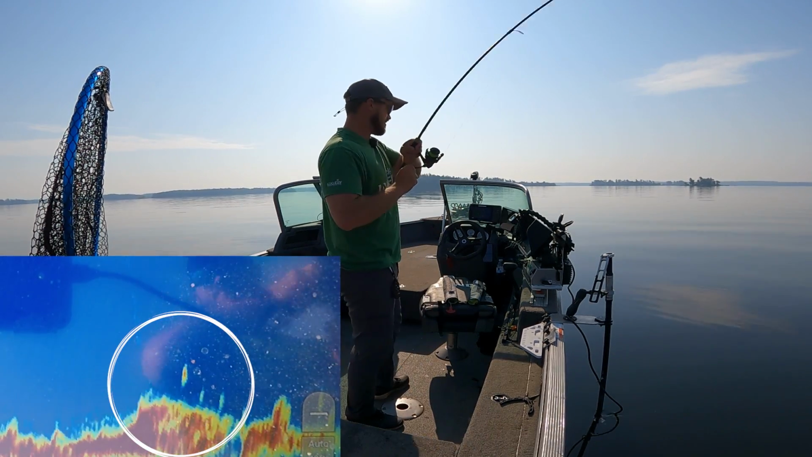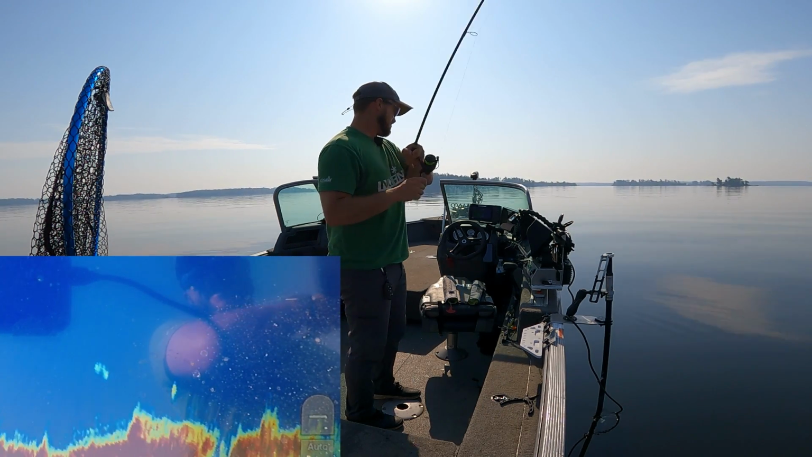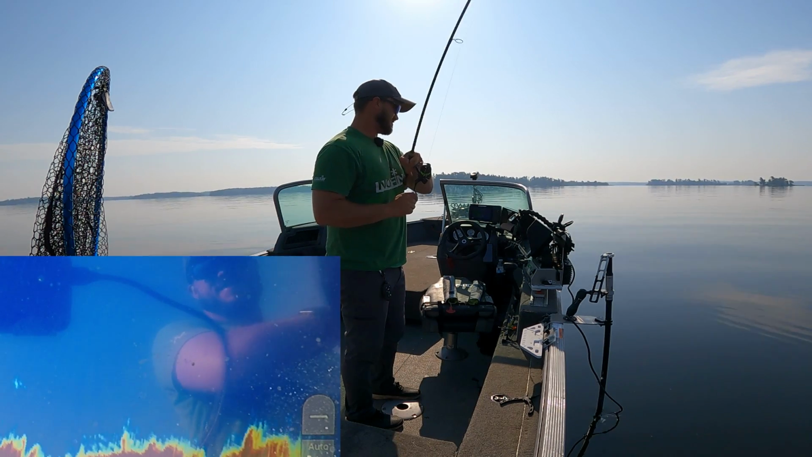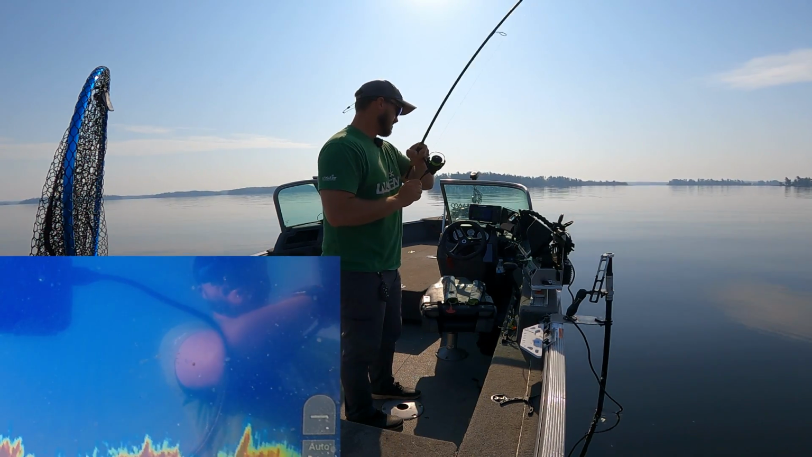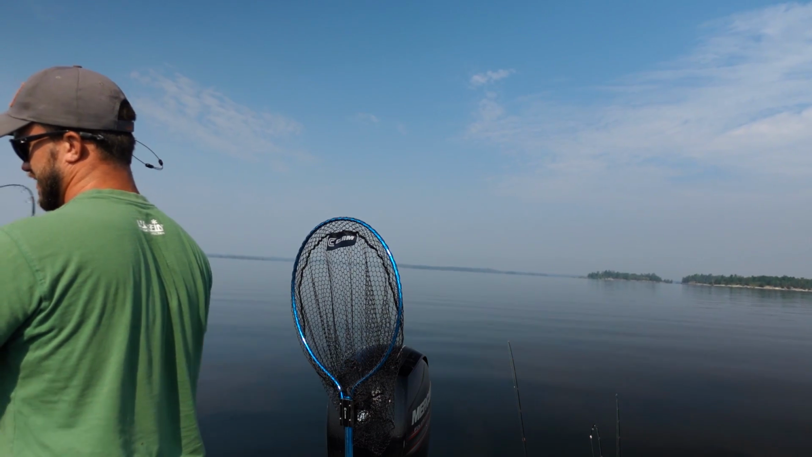That one bit right on the drop. Again, I hope you can see that. I thought I saw that fish going for it, and then sure enough, you just felt a little thump. But all these fish in here just fight so hard.